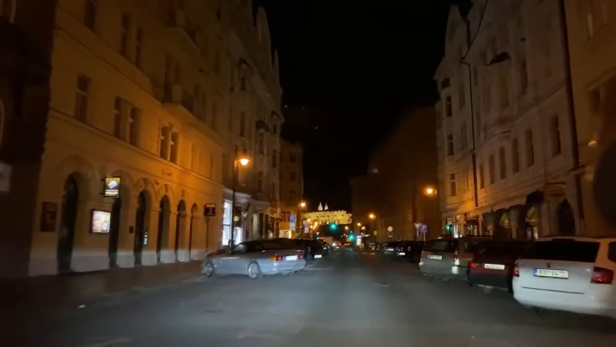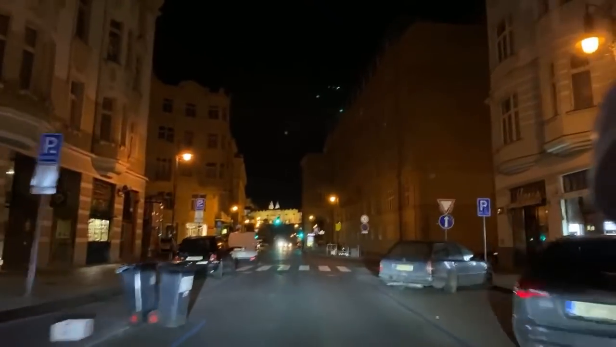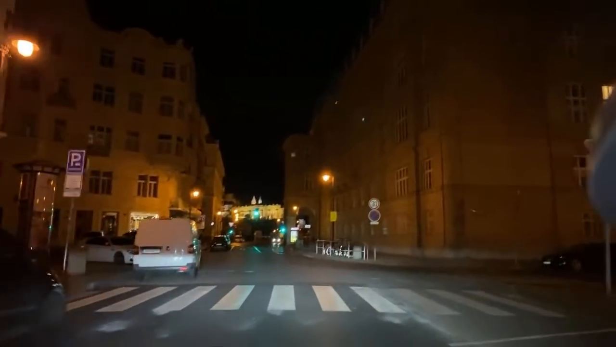Here we go. Lovely. If the picture's bumpy, right to Volkswagen. Not my fault. All right.